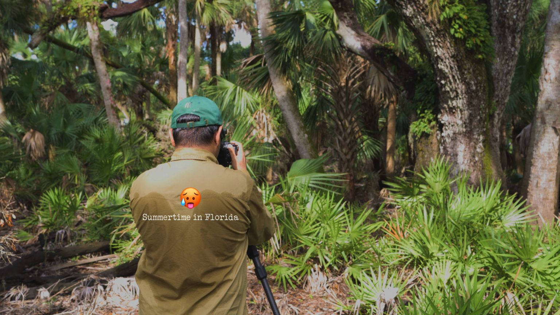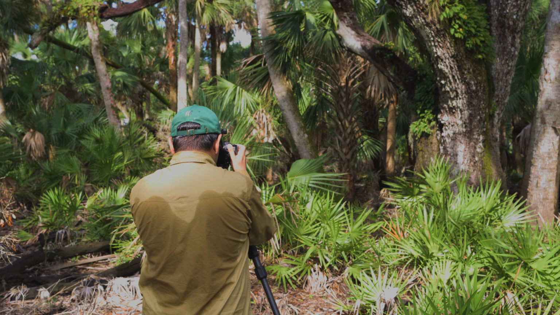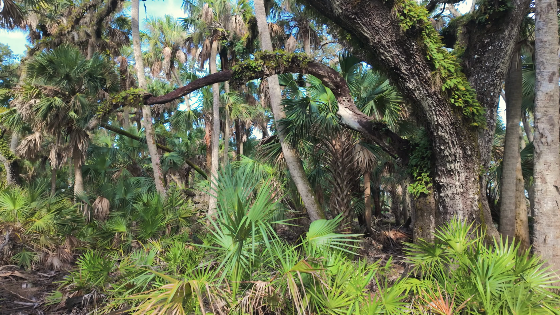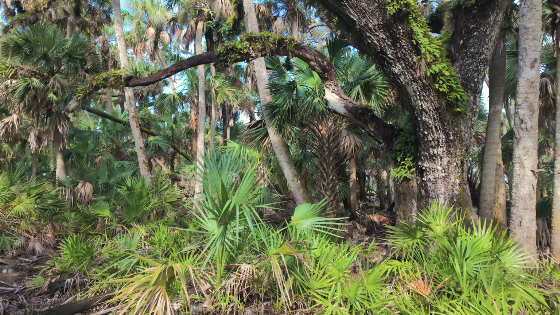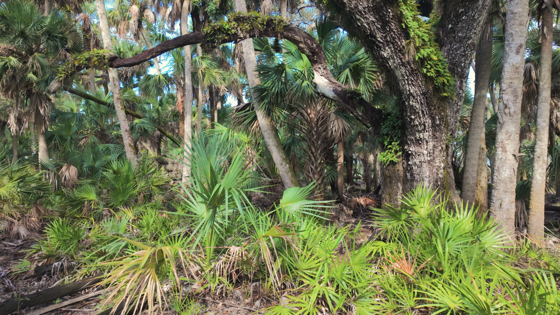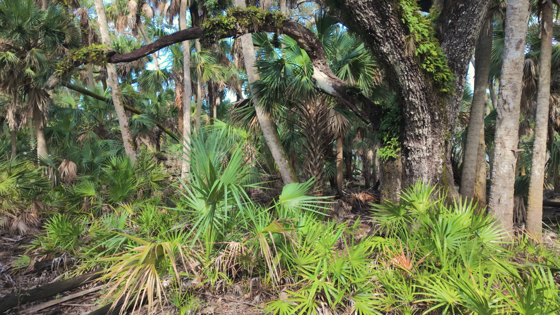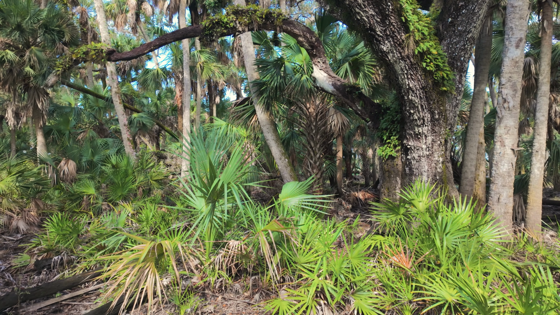So I just want to see now if I can get another composition out of this. I think this could be a cool shot right here. Yeah, it's a bit of a tight shot. All right, let's see how it comes out.